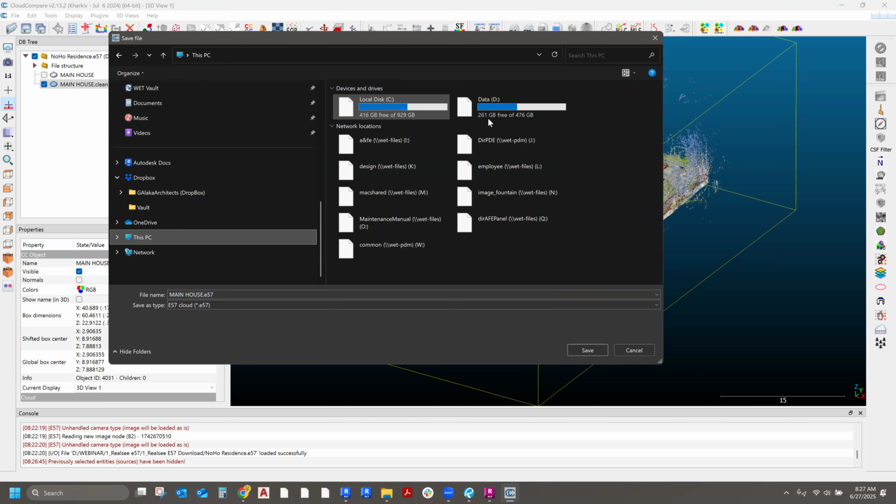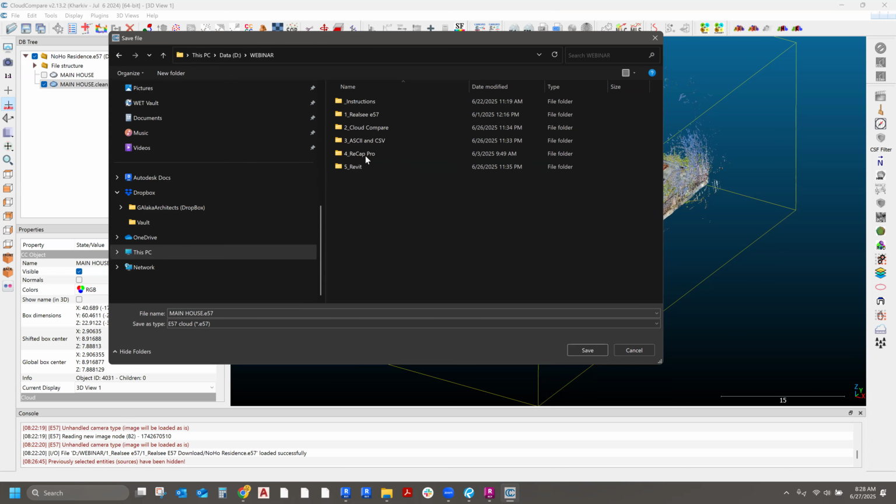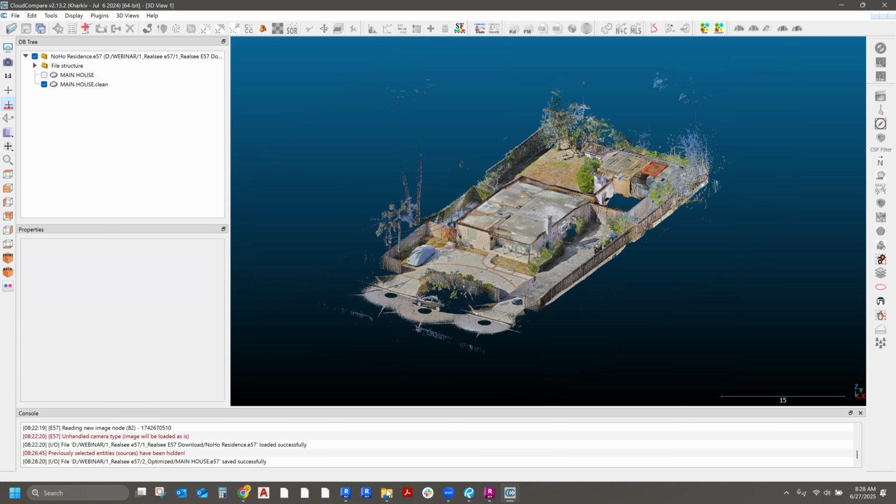Once I click on save, let me go, where is it? And now I want to show you how long it takes. So this is my optimized file. I'll just call it main house, whatever. I'll hit save. So there it is.